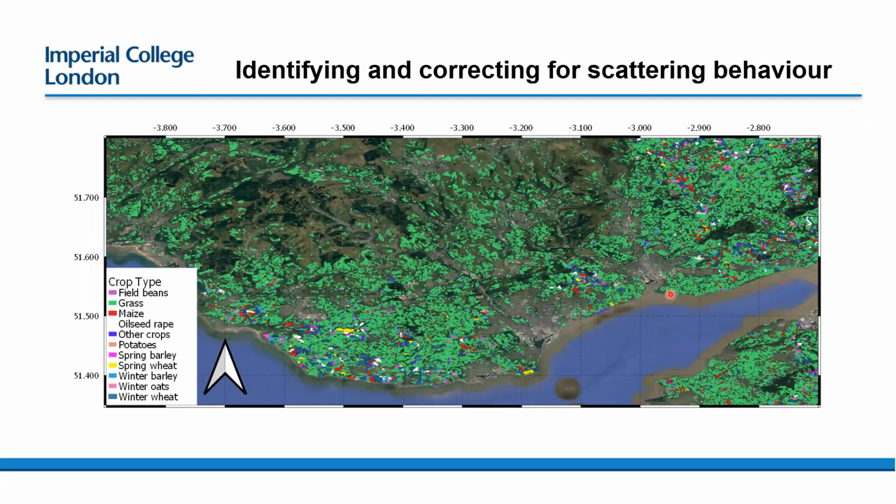If you've got a crop class such as grass, that can cover a whole range of different scattering targets, different types of grass, different cuts of agricultural grass, different underlying soils. They're all going to behave differently from the radar's perspective.